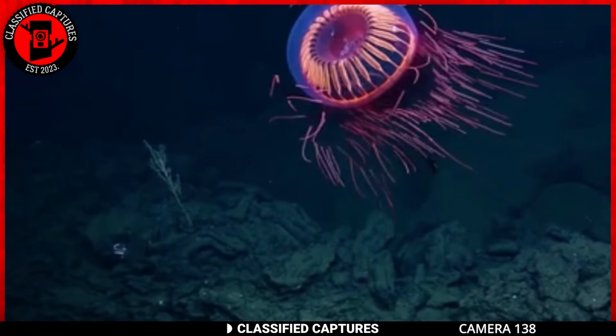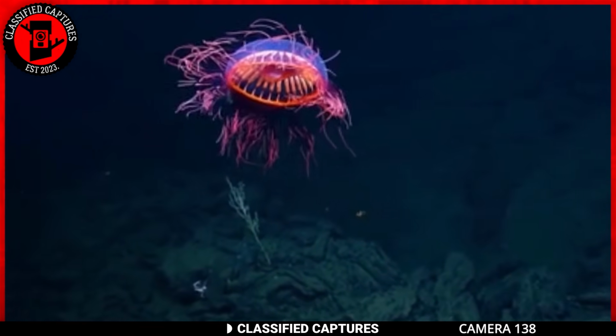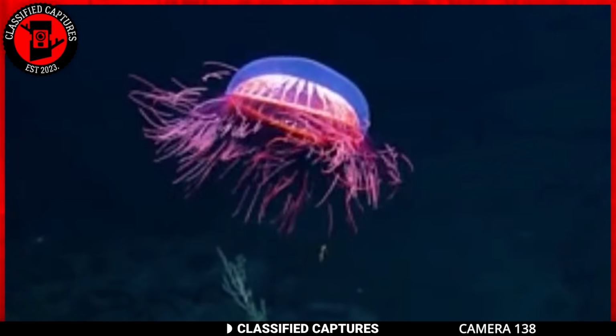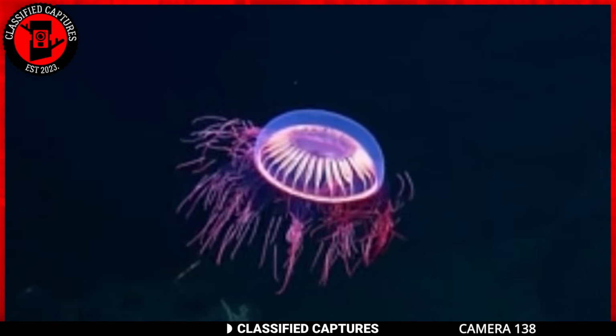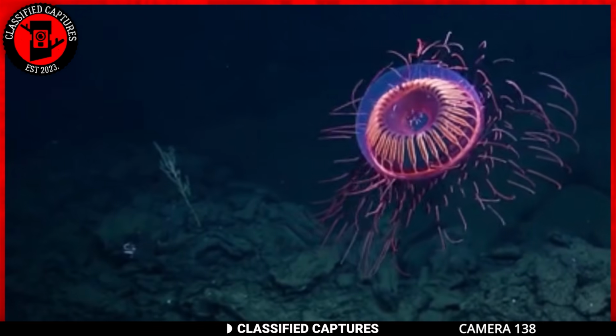Its tentacles are used both for locomotion and for capturing food, which primarily consists of smaller planktonic organisms. I'm tempted to add more information, such as how the jellyfish's unique light-emitting capabilities are controlled by specialized cells called photocytes, but I think this is enough. Don't you agree?